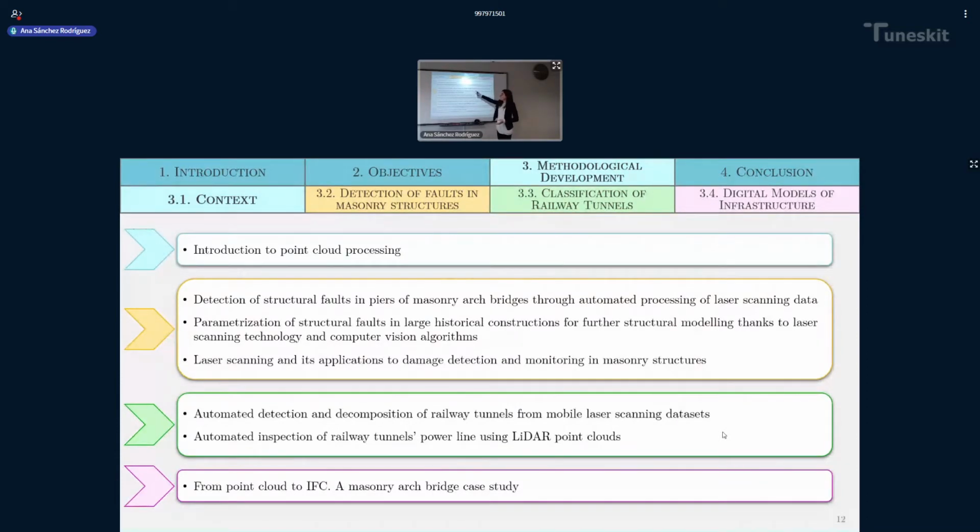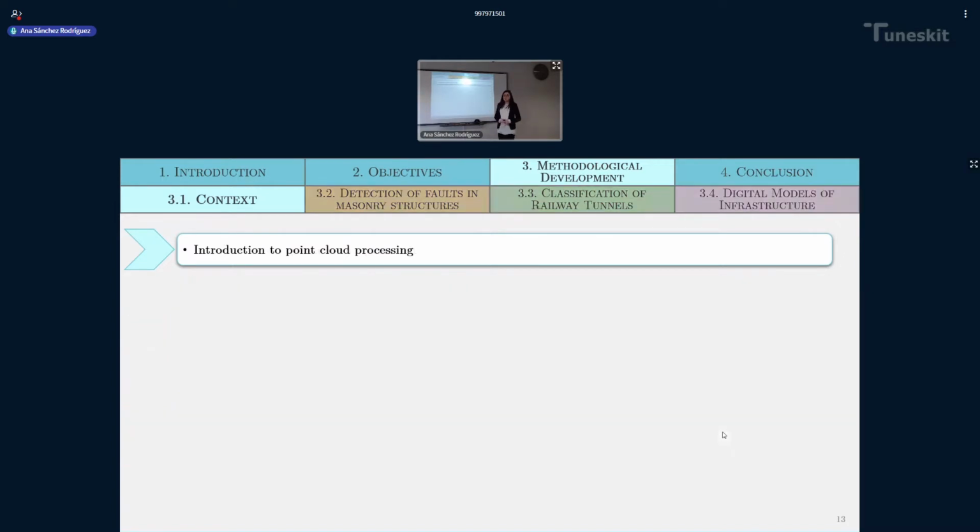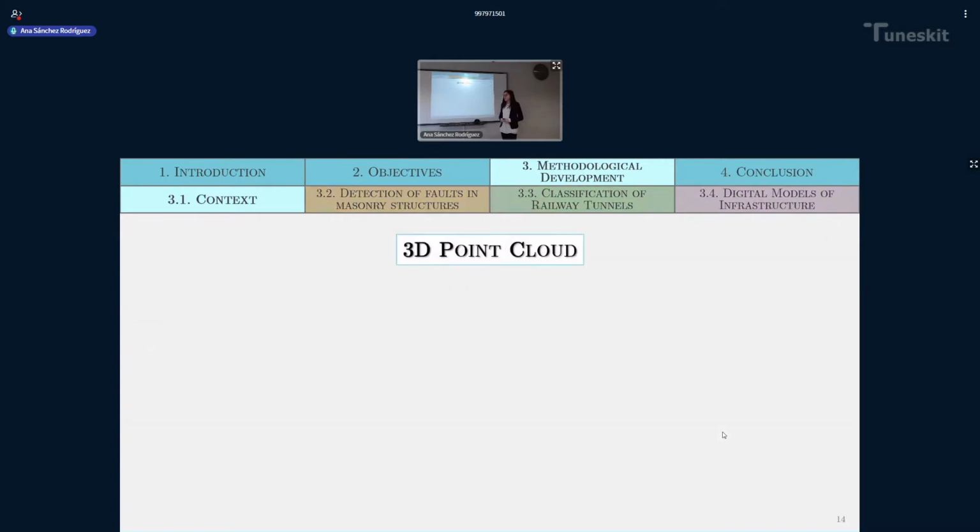I will start with a short introduction to point cloud processing. The second section is formed by 3 different publications. The third section is formed by 2 publications, and the 4th section is formed by 1 publication. So let's start with a short introduction to point cloud processing.